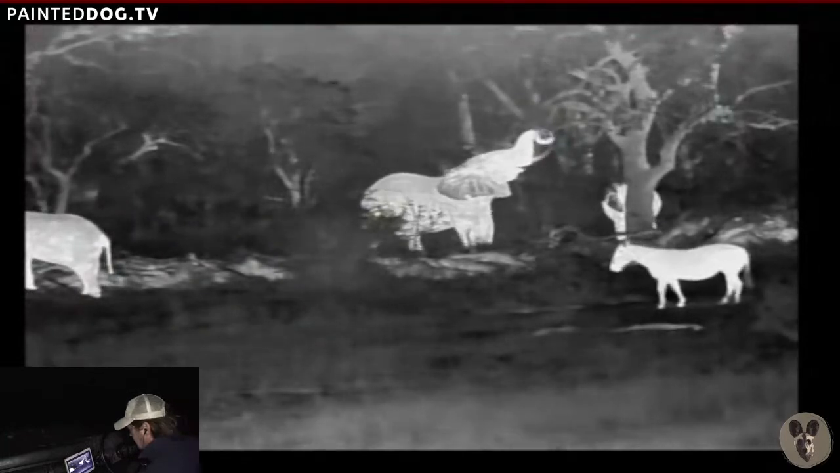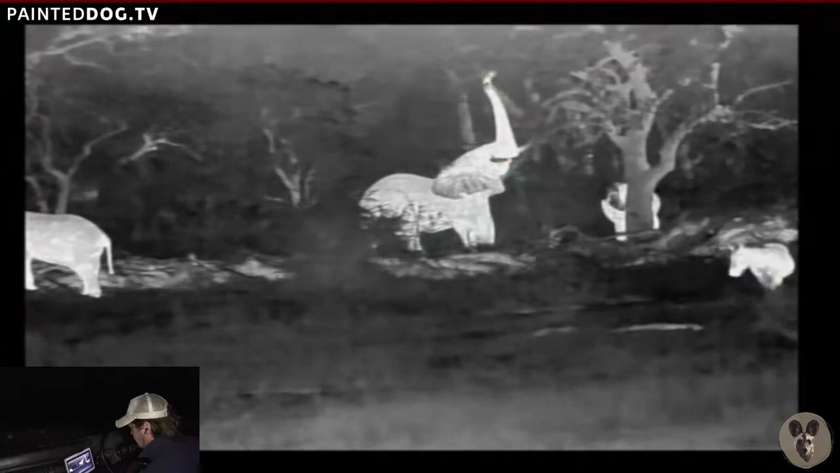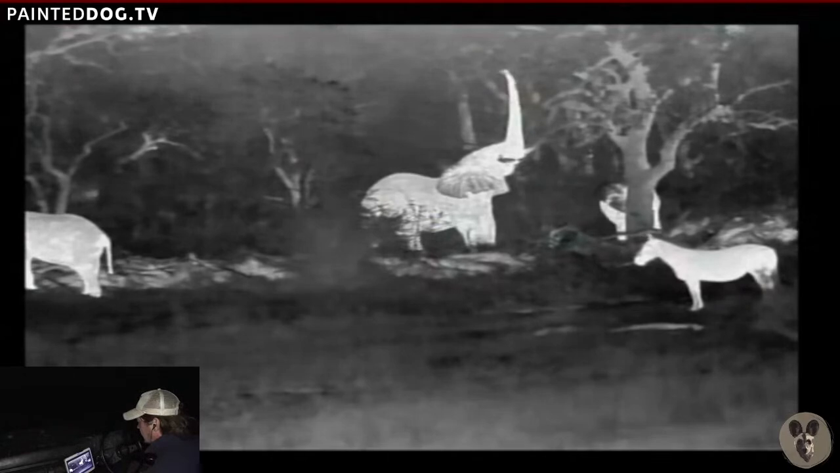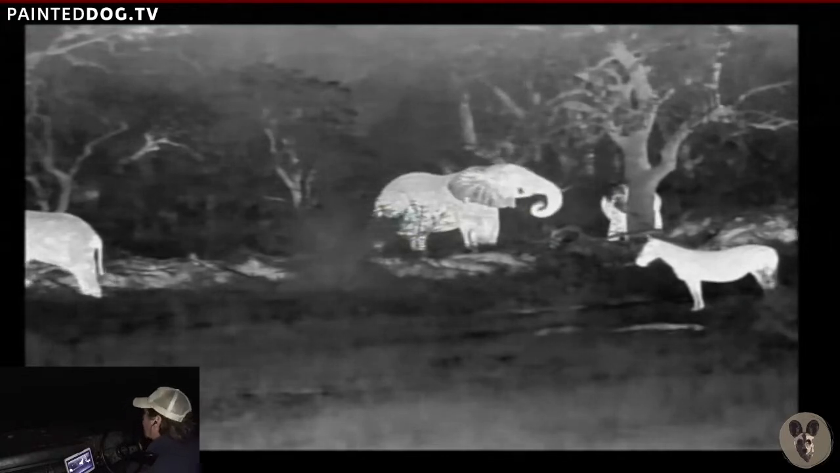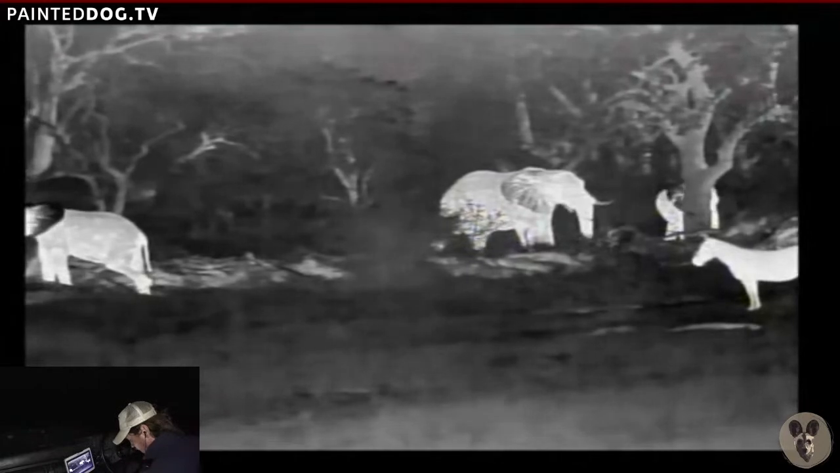Isn't this just absolutely amazing? Now, of course, the real spectacular stuff is if we are lucky enough to find a cat hunting at night, we're able to see what's going on and not disturb the hunt, which is incredibly exciting.